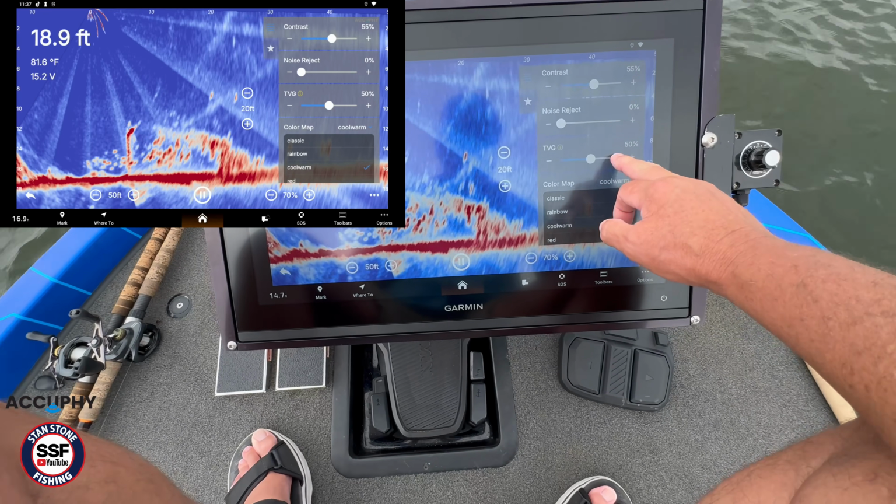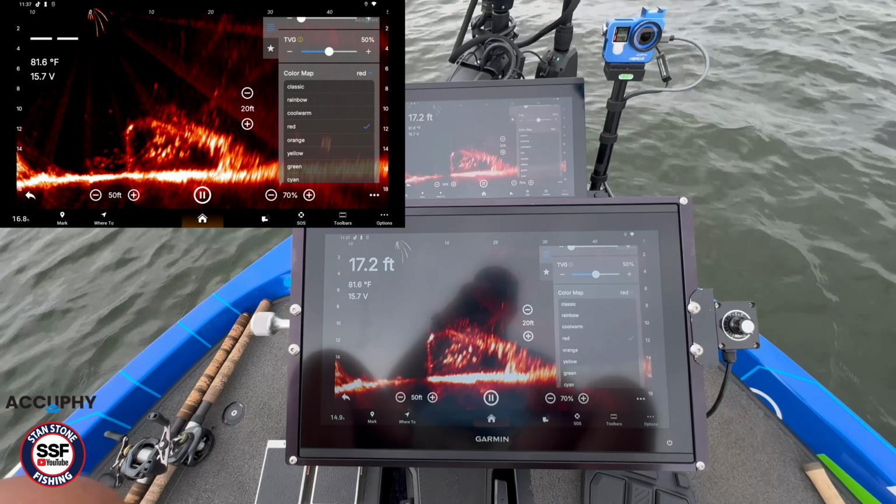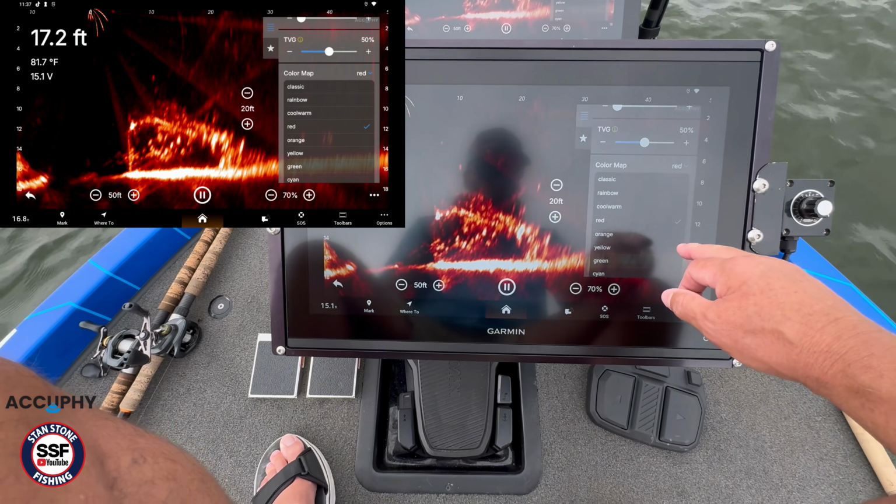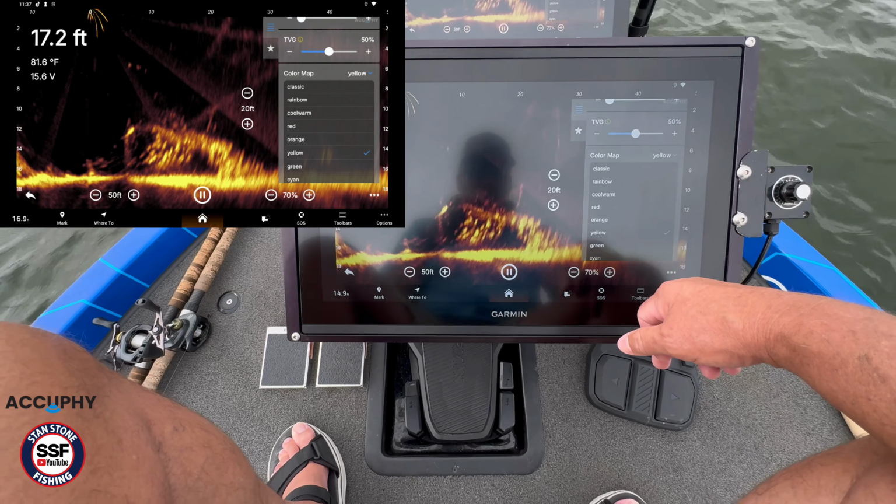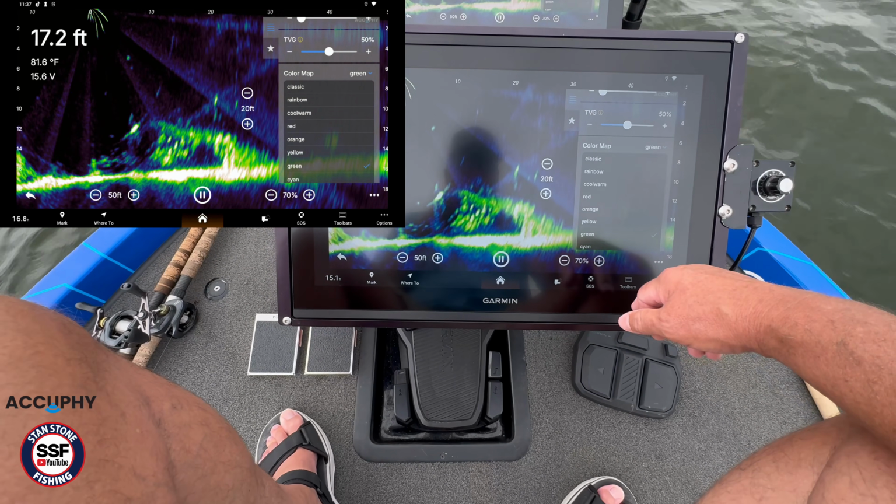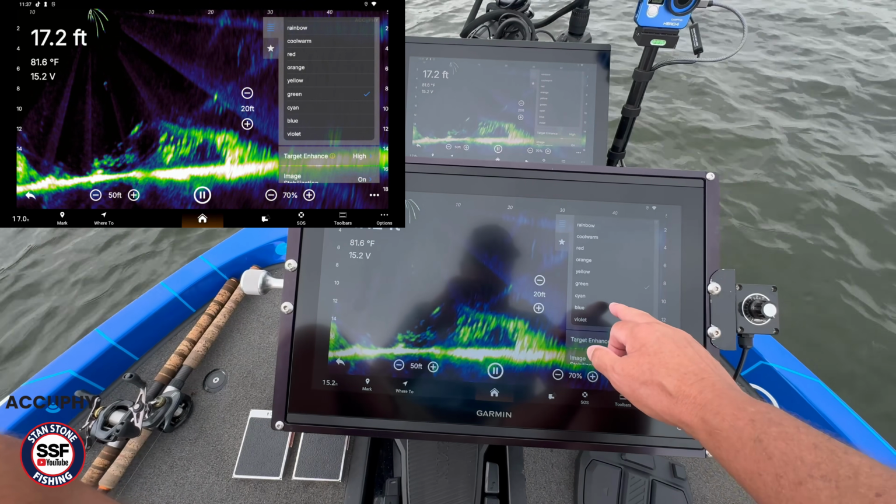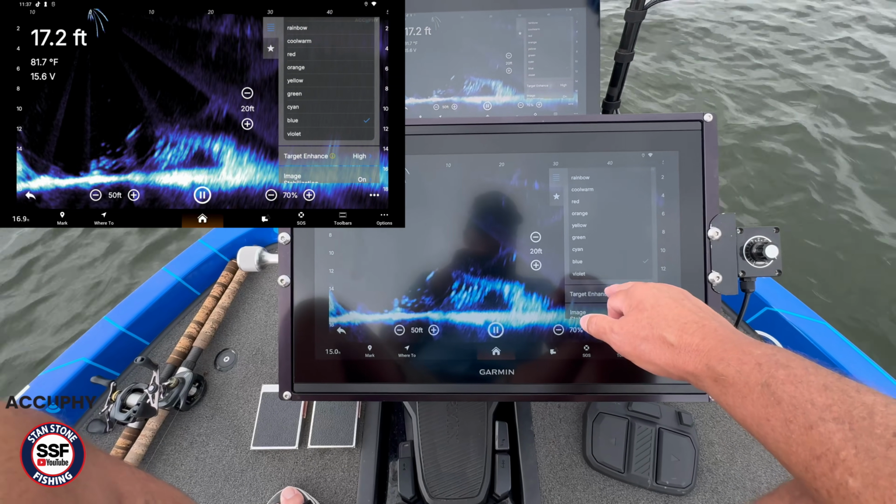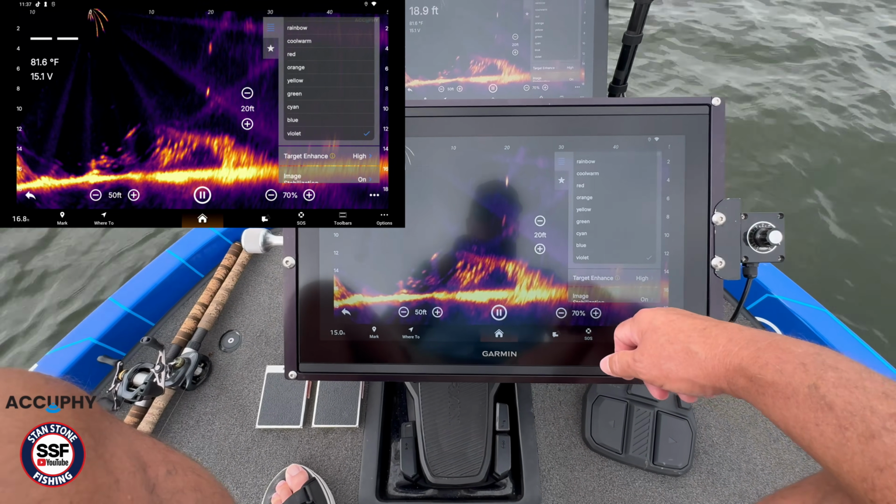All right, let's see what else we got. We got red. Ooh, I like that red. I really like that red. I can see it good. There's our orange that we had. There's yellow. There's green. And there's cyan. There's blue. And there's violet. Right there.